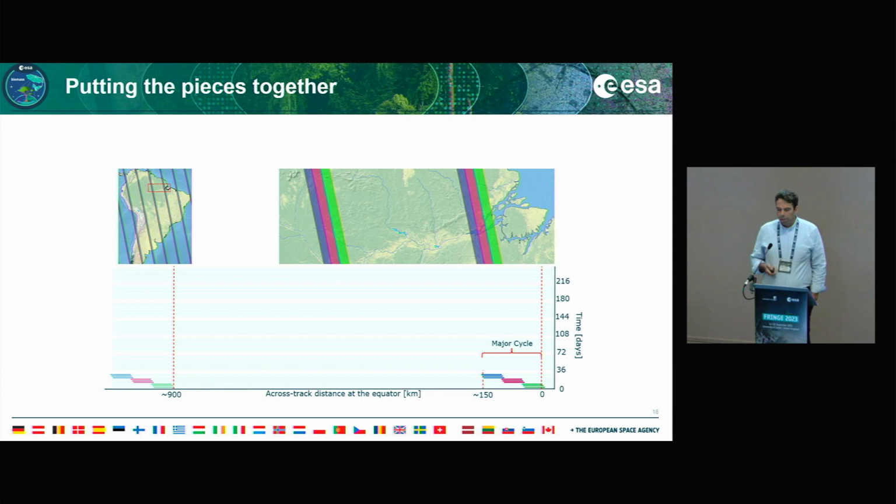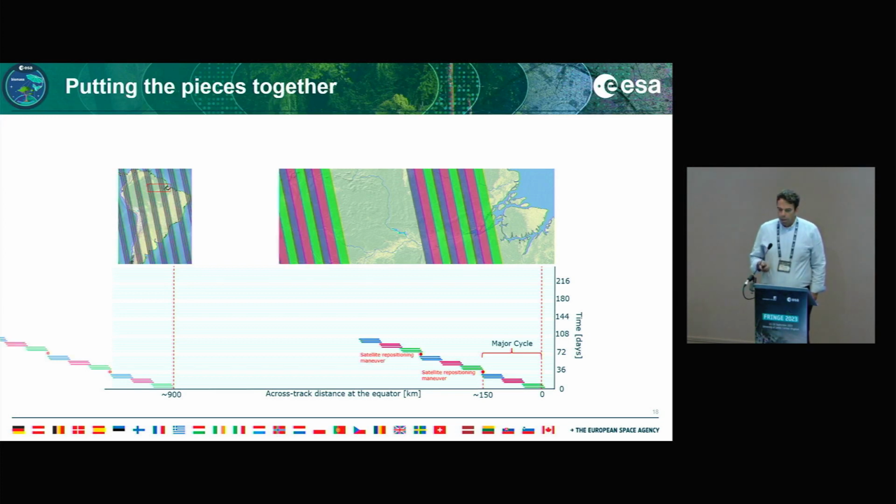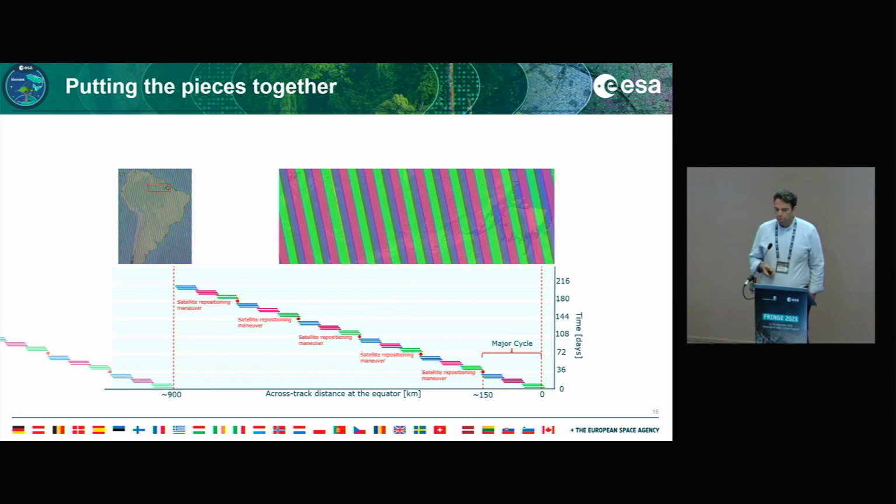So putting this all together, this is basically what you see after SWAT 1, 2, and 3, where we have multiple acquisitions for each of the SWATs with a 3-day temporal baseline, and this is what we call a major cycle. You see, after one major cycle, we have huge gaps. So then what we have to do is the satellite repositioning maneuver. We raise the orbit, have a faster longitude drift, and then lower the spacecraft again. Repeat this procedure, and after 7 of these major cycles, we will be able to complete the overall global coverage.